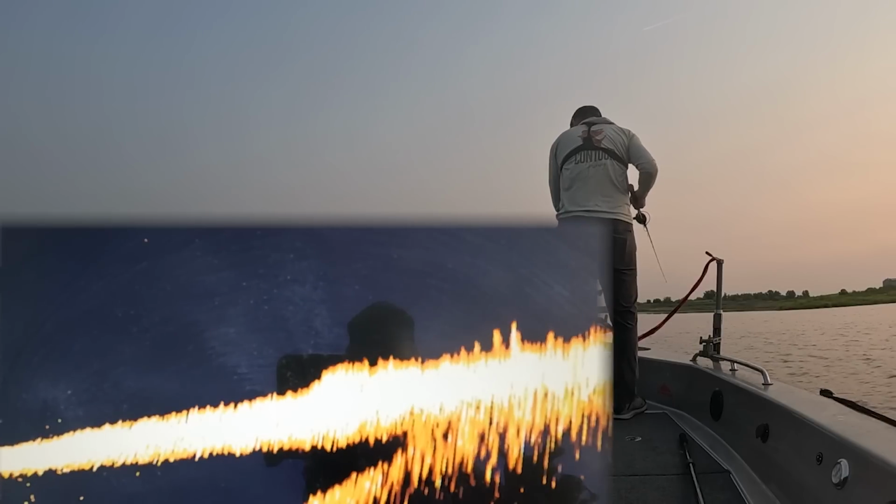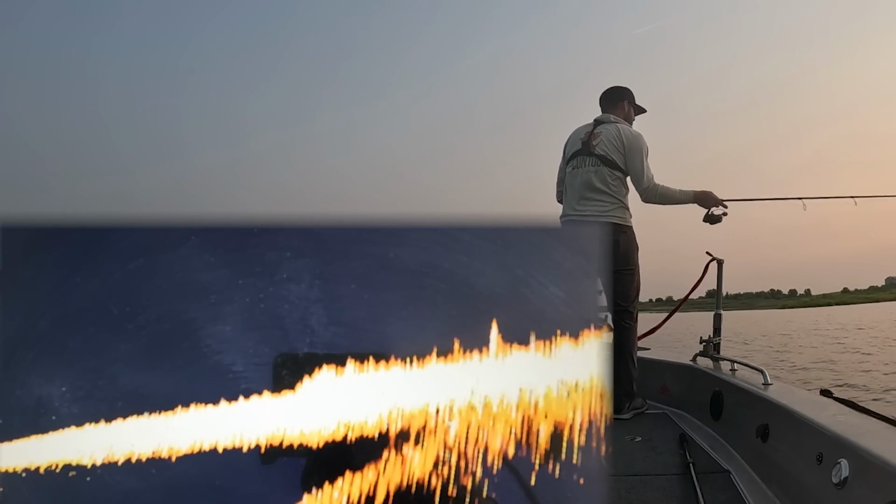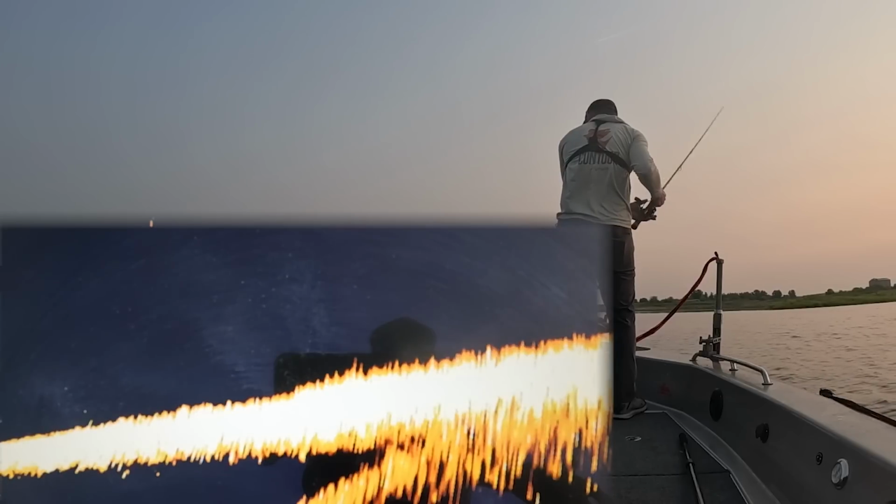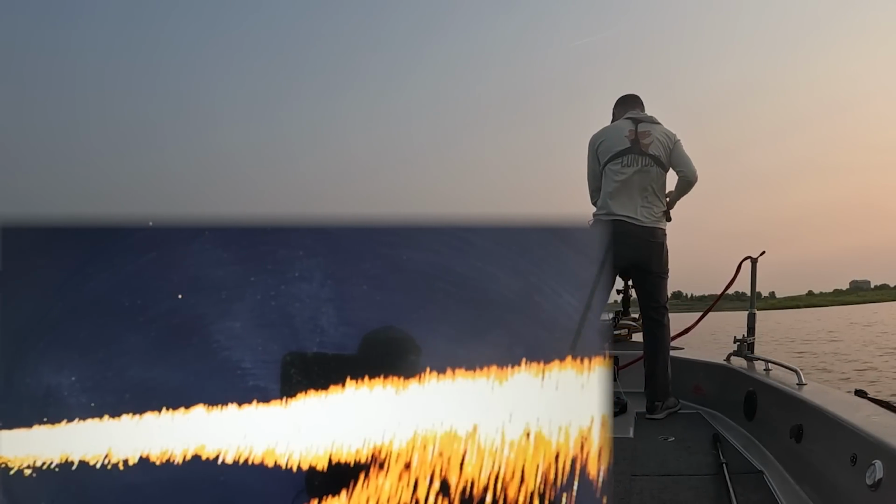All right, so those are definitely fish up there. About 60 feet out, which I casted way farther than 60 feet just now.